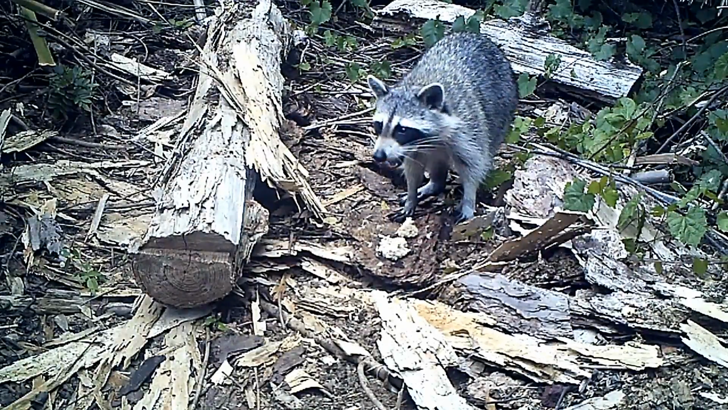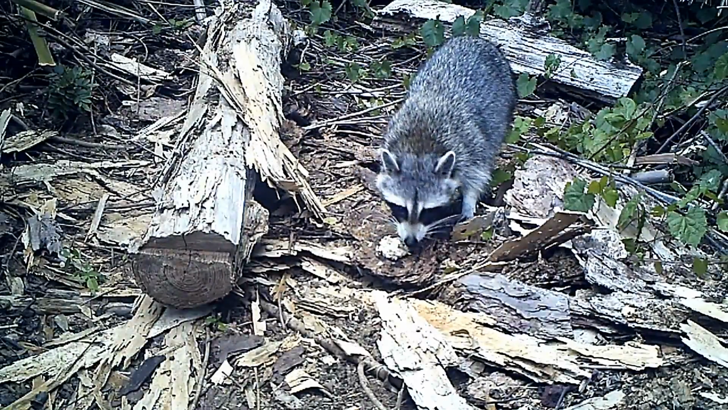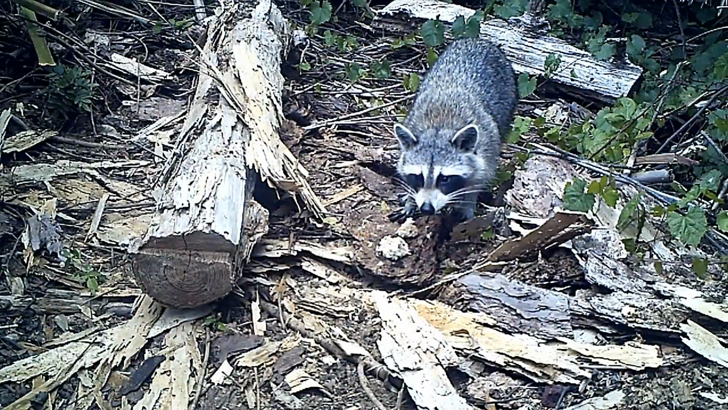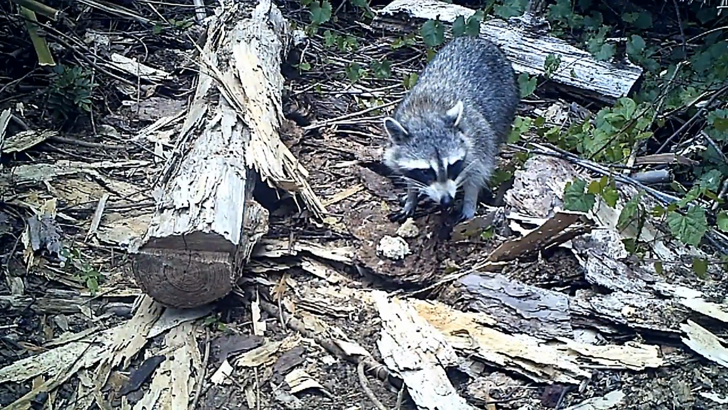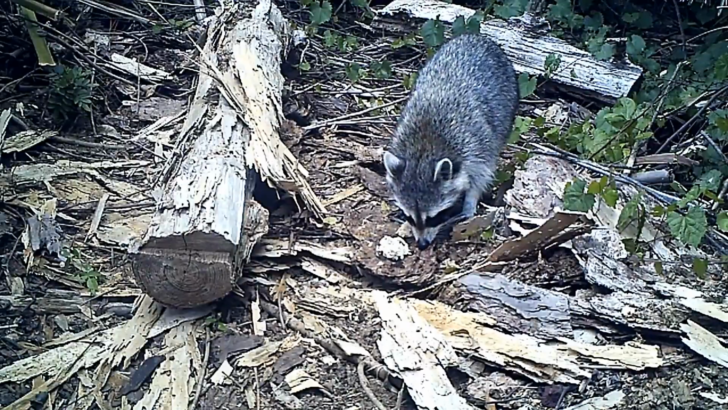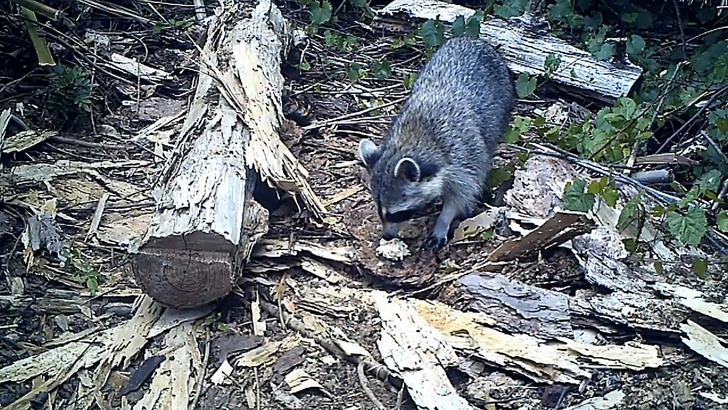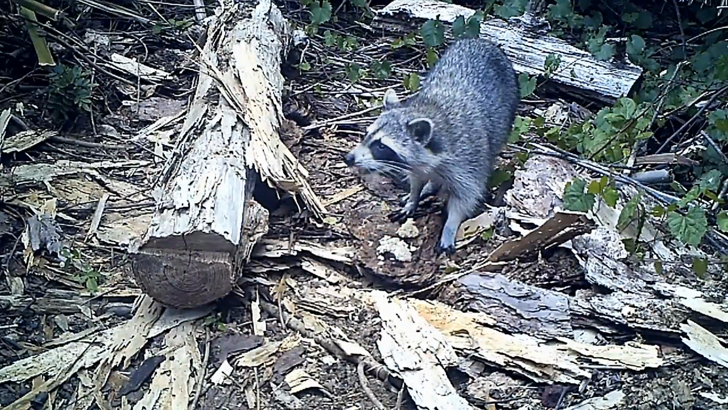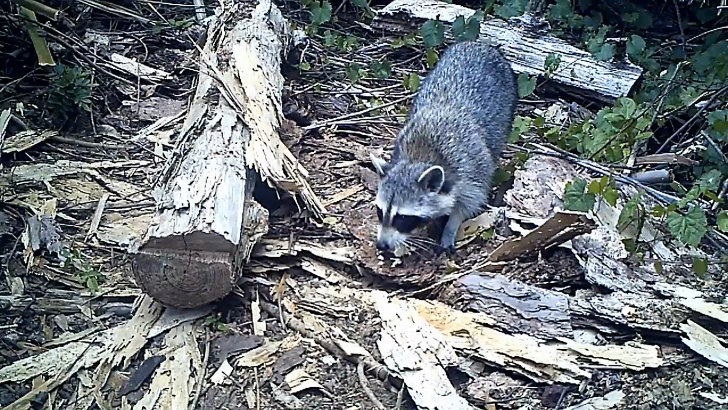Here a couple days later, the raccoon has shown up just before dusk. And he's not going to waste a bite before he moves on. I think he finally figured out he has to get there a little earlier to beat the possum. Raccoons really don't eat this fast. I just sped up the video in the interest of time.